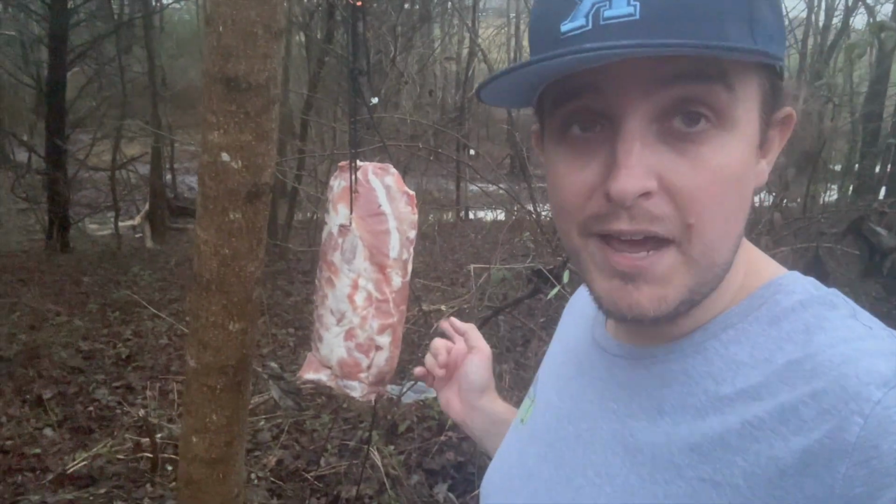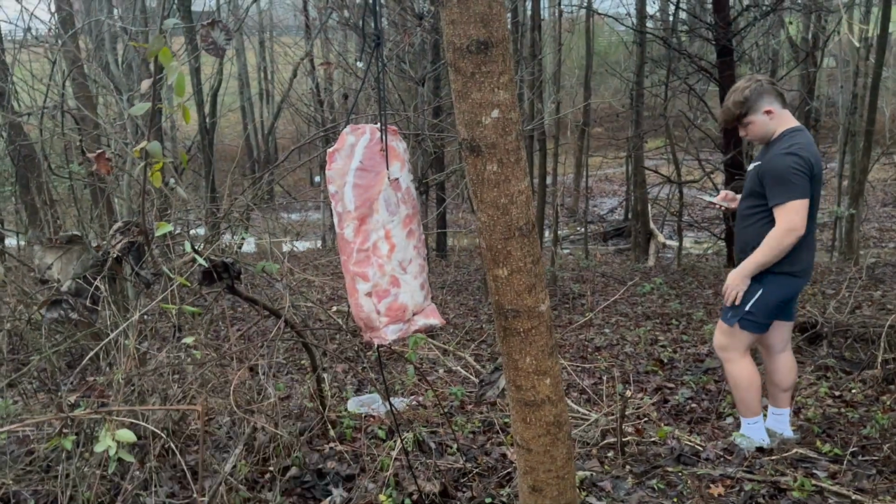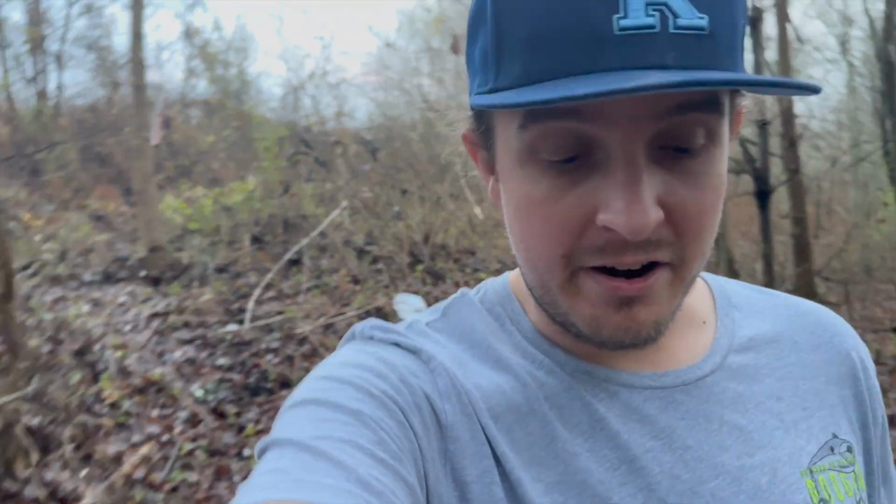I don't know about y'all, but I would definitely be showing up for that if I was some kind of predator. Got the trail camera set. The meat is hung up. All right, we're heading out now. I feel pretty good about this. Seems like a very high traffic area. We know we have a lot of deer down here. Obviously, we got a lot of predators.